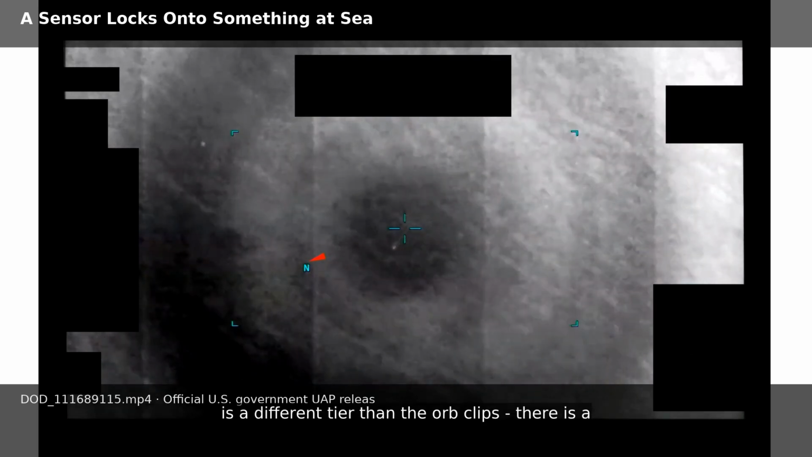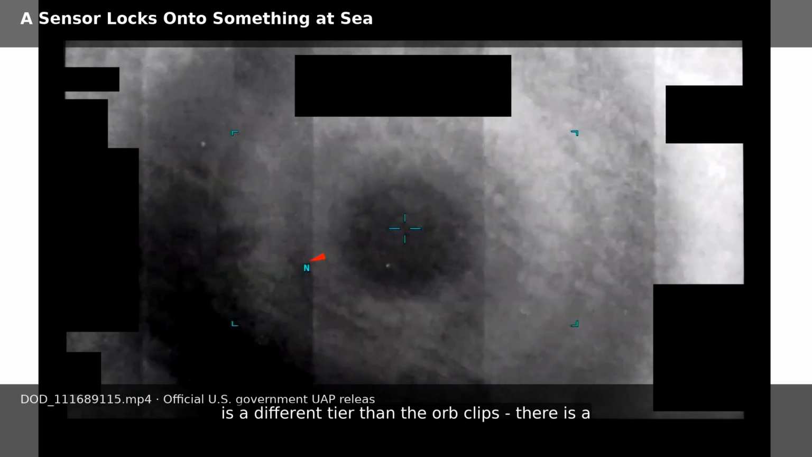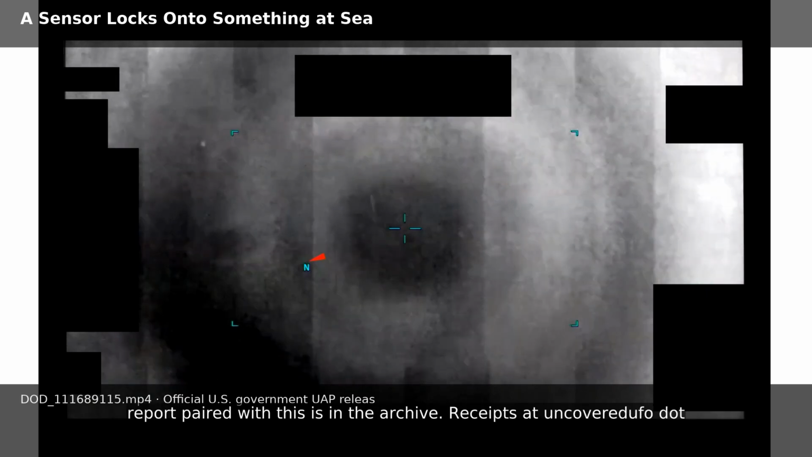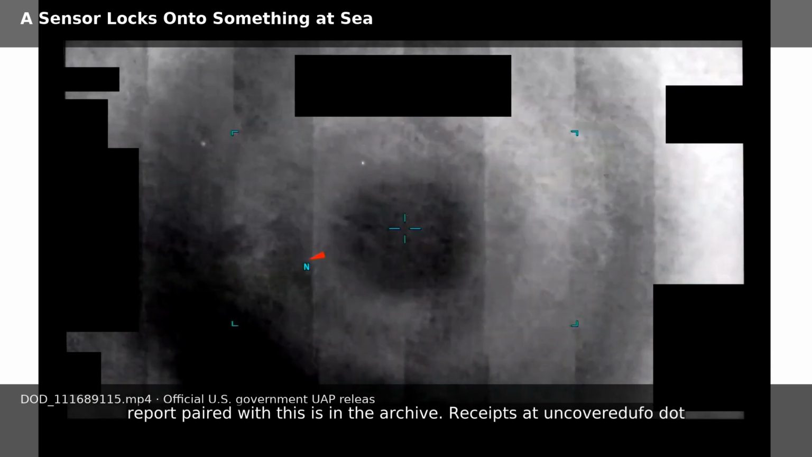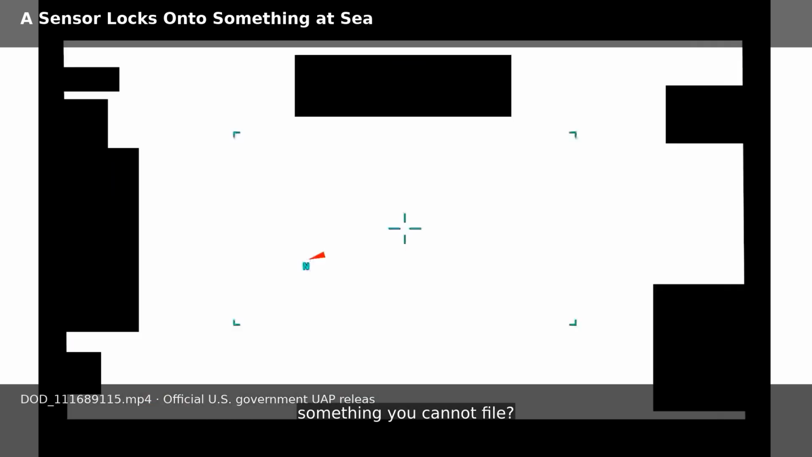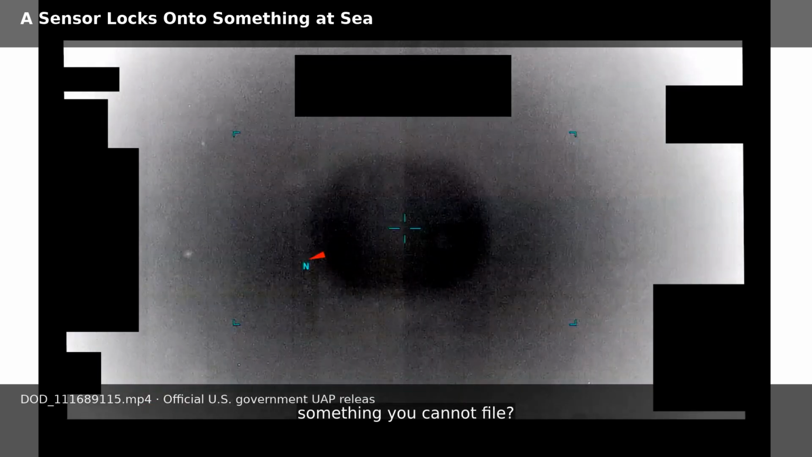I cannot call the identity from the thermal alone, but this is a different tier than the orb clips. There is a sensor, a HUD, a track, and a ship for reference. The mission report paired with this is in the archive. Receipts at UncoveredUFO.com. What is it locked onto? A drone, a balloon, or something you cannot file.